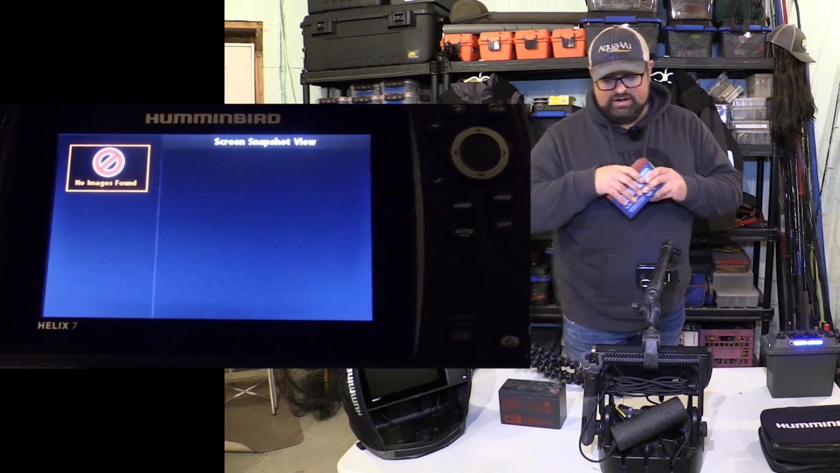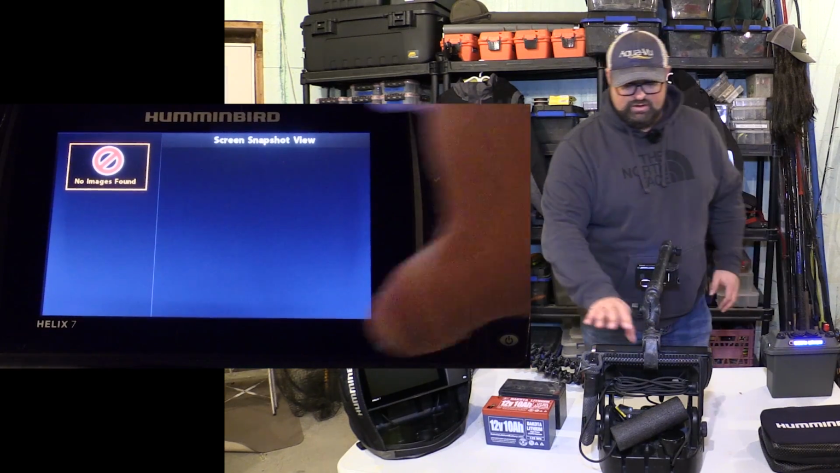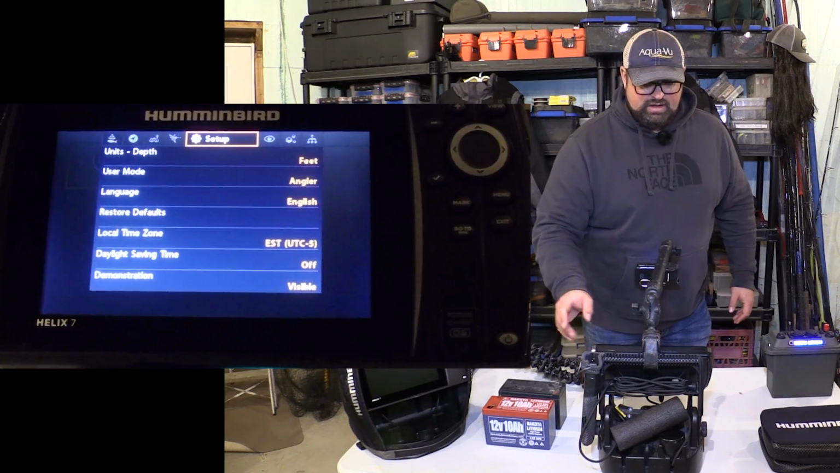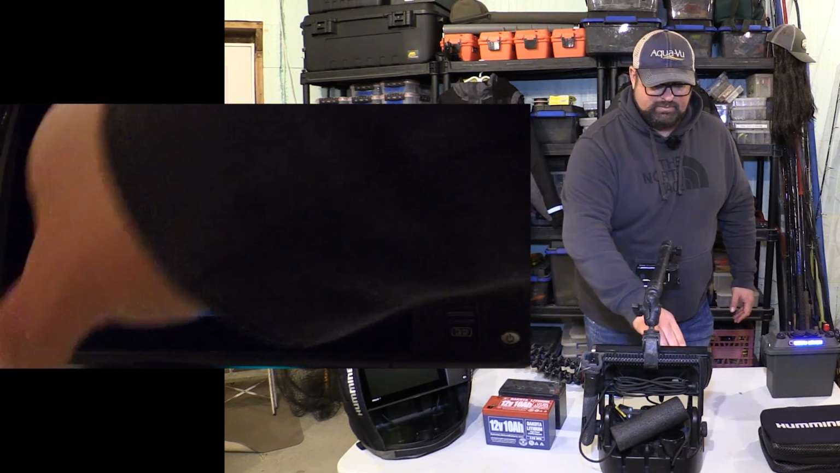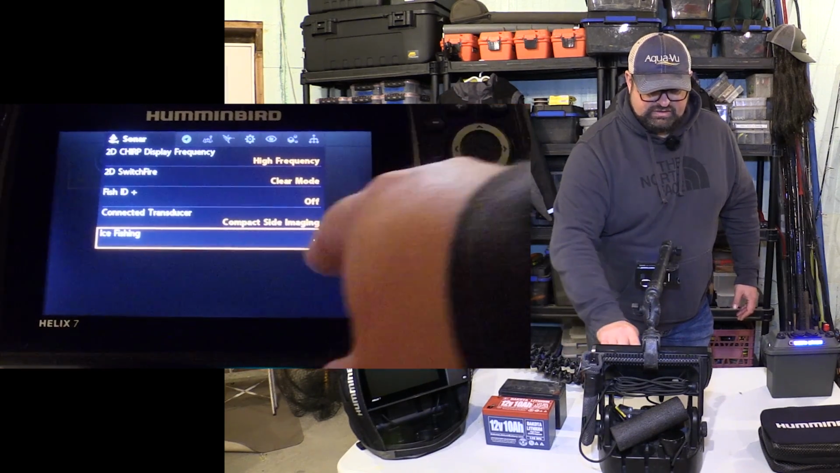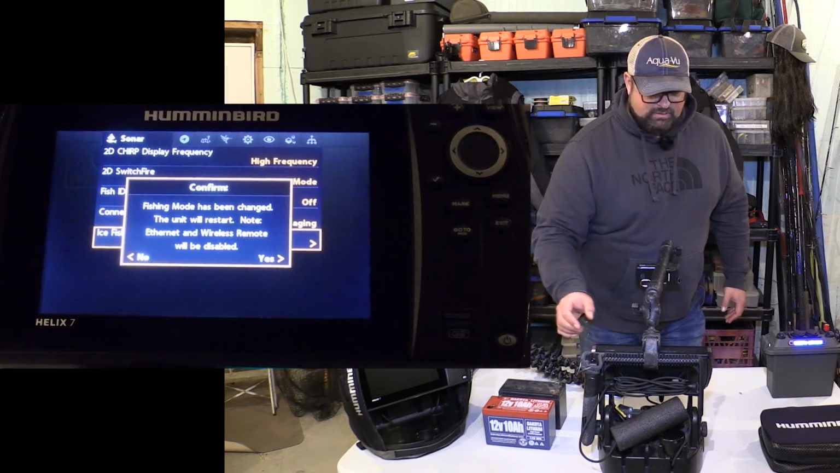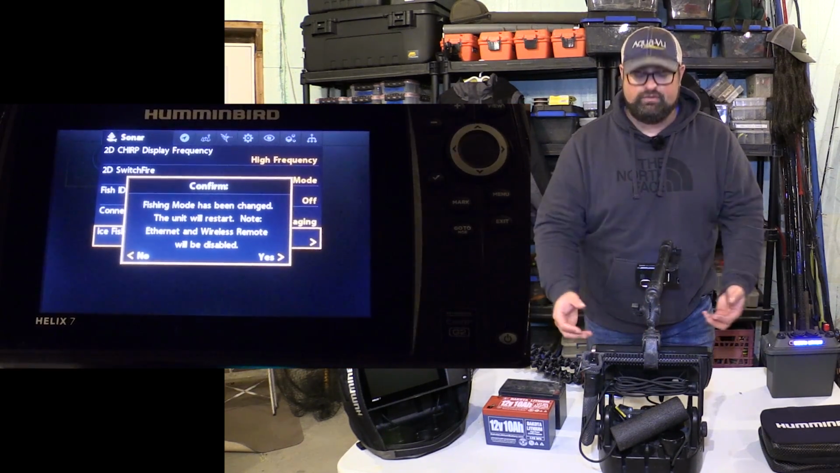So the unit's kind of fired up here. I'm in summer mode right now, and what I'm going to do, just normal screen fired up, hit menu, then you go all the way to your left hand side here. Sometimes it'll start you right there automatically, but on the Sonar here, go down to ice fishing, and you can see there's a little arrow there for over, and you're going to hit it. And now it's going to ask you, do you want to turn on the ice fishing mode? And if you do, the unit will shut itself off and it'll reset.